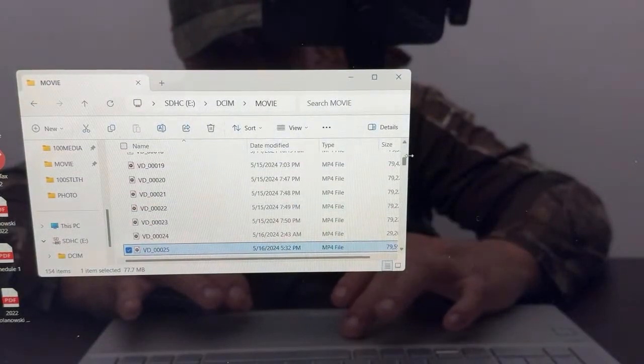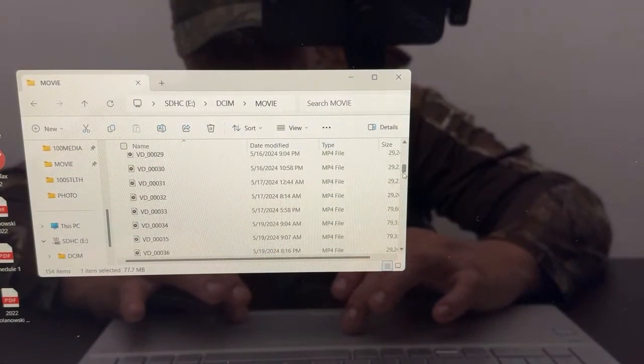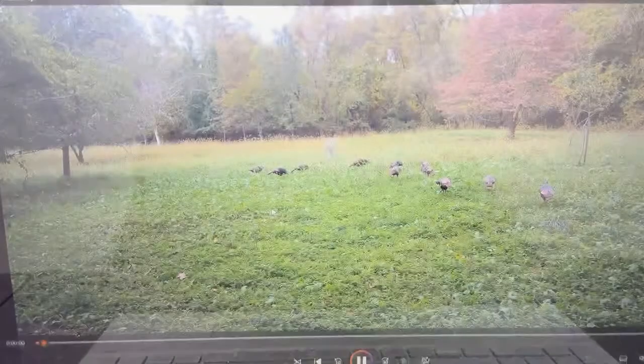And this is where my dad will be hunting this year for rifle. So I'll be looking forward to seeing what's coming out, because there's that 7-point and then there was a nice 10.